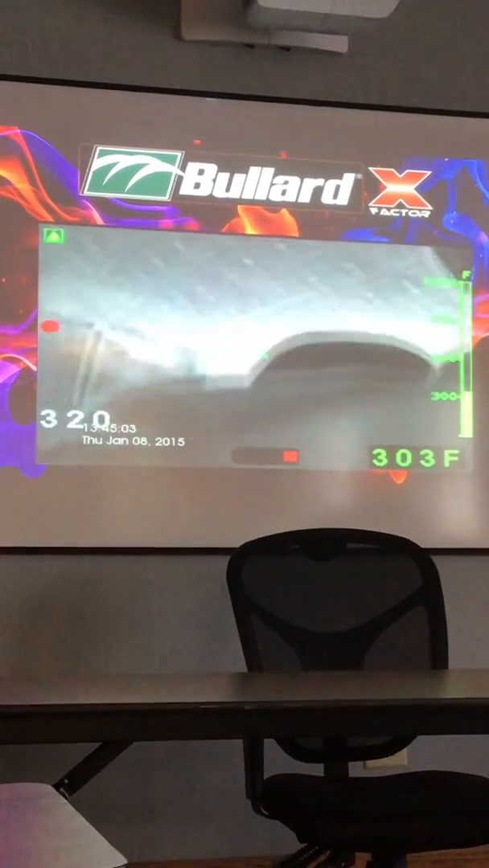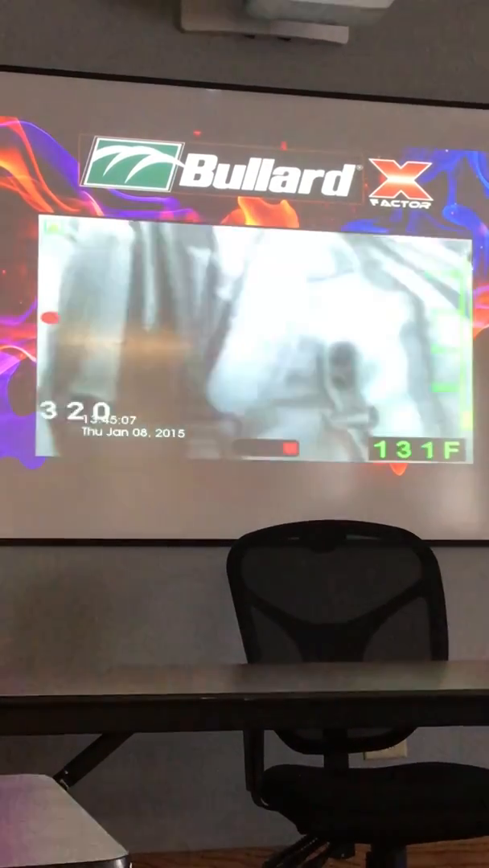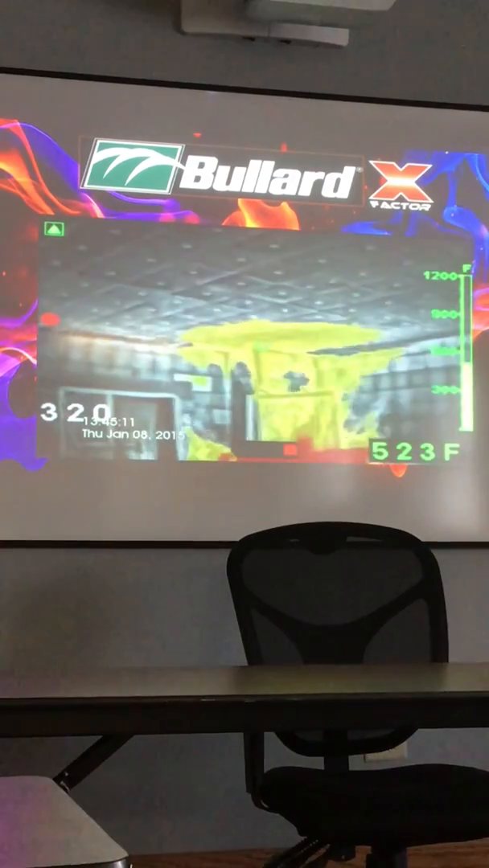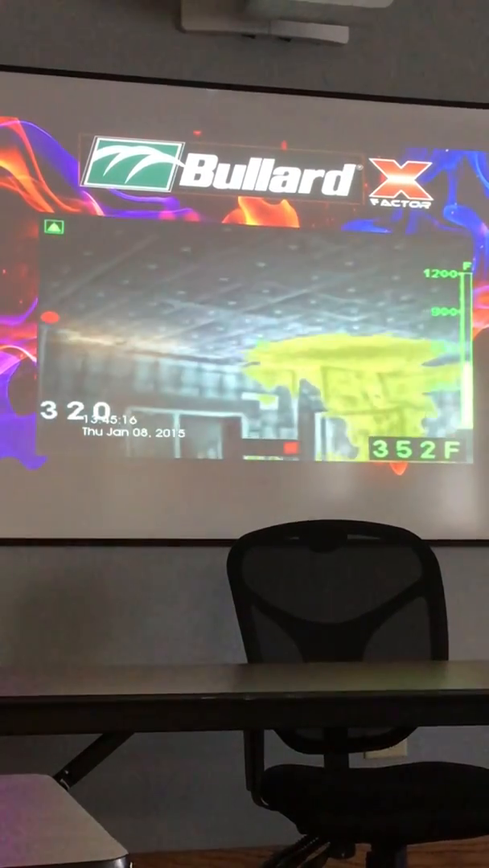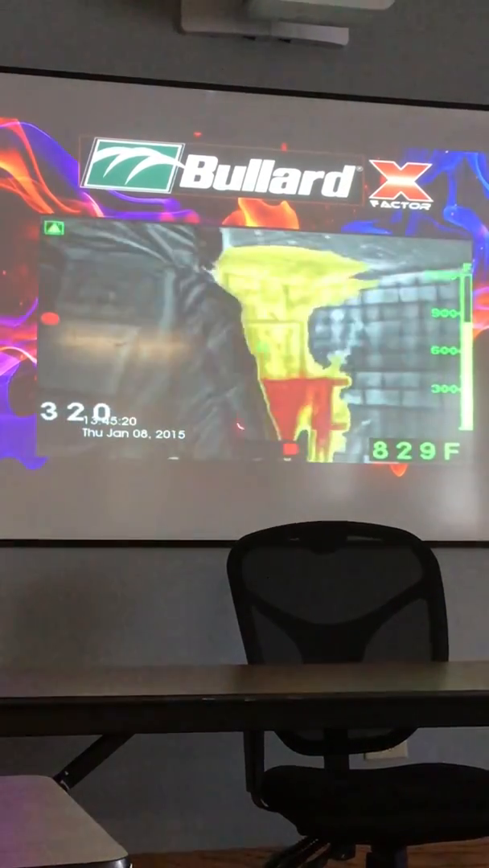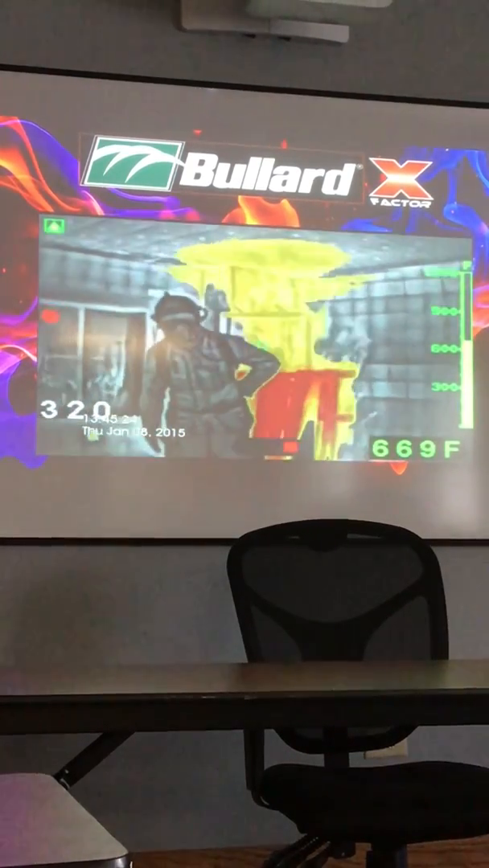And then he'll get out of the way here and he'll walk next to the fire. And right there, it happened one more time. So past imagers, this would all be redded out. You wouldn't be able to even see through here. You can see the individual wood planks in the pallet. How well you can see a firefighter next to the fire.